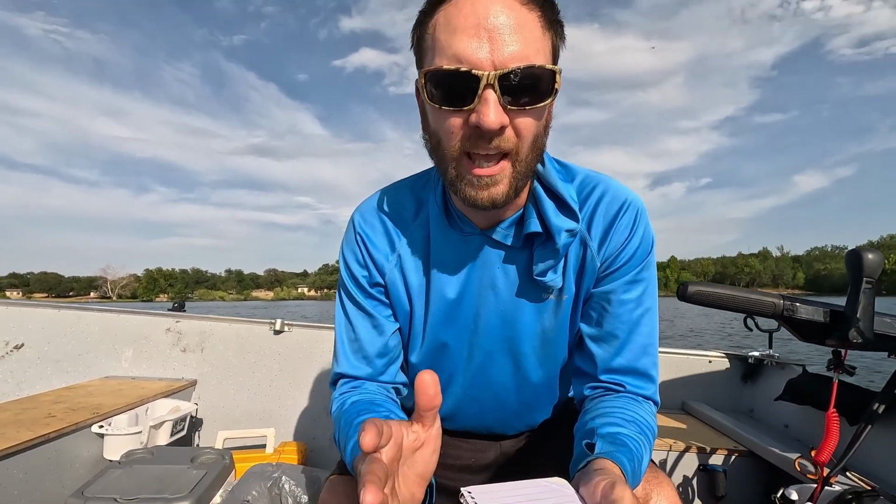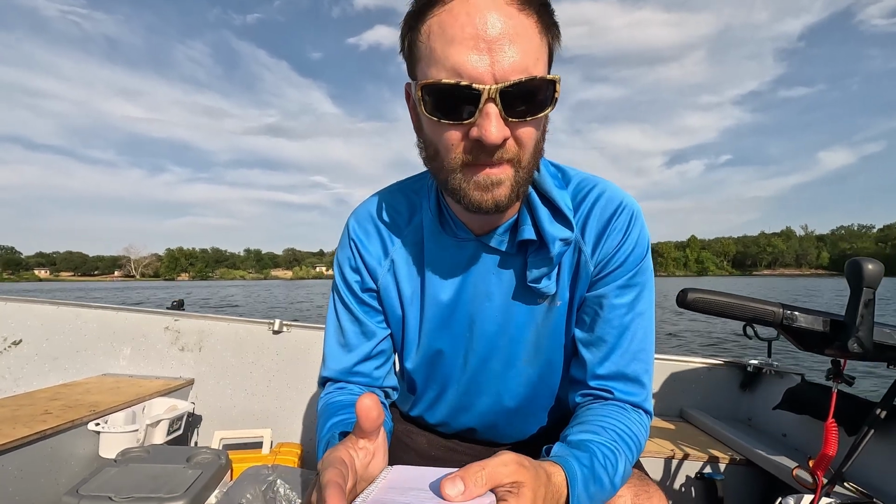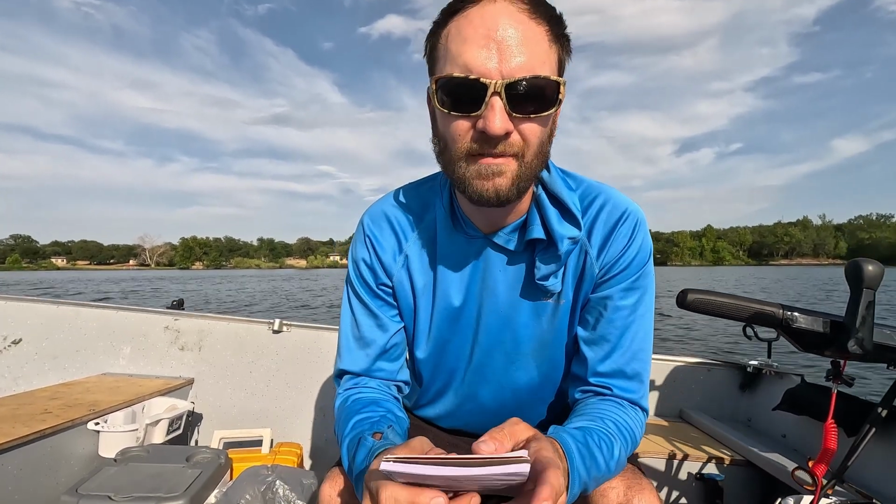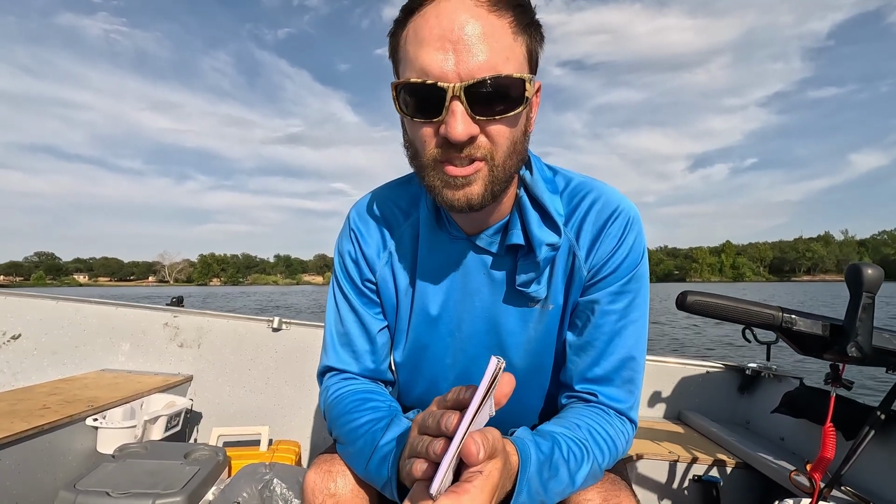So we're going to be using side imaging in my first part of the demo. Side imaging allows us to quickly and effectively cover a lot of ground when we're searching for structure. I can do about 50 to 75 feet on either side of my boat. We're going to do that first, and then for those of you who I know don't have side imaging, I'm also going to cover how to use traditional broadband sonar to find structure on the lake.